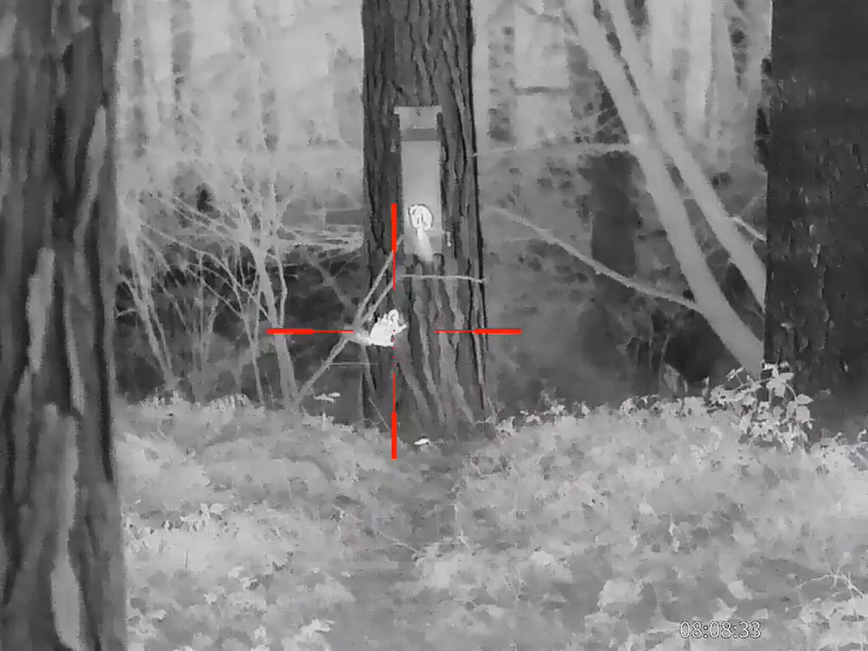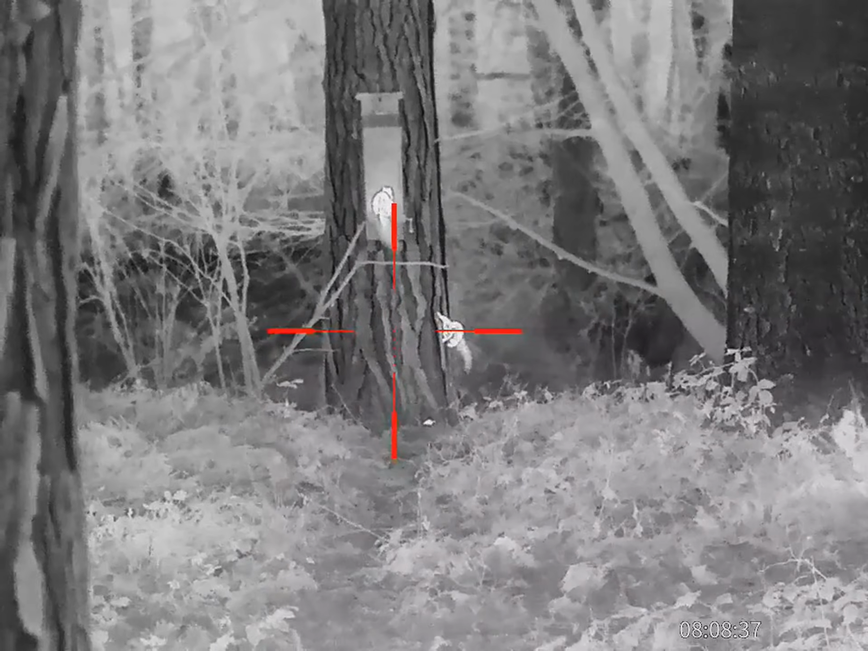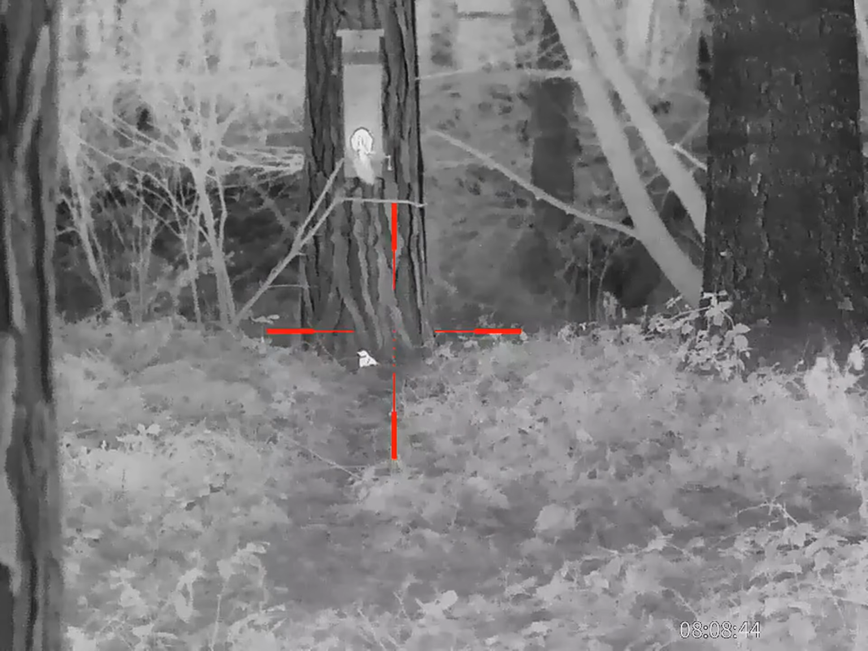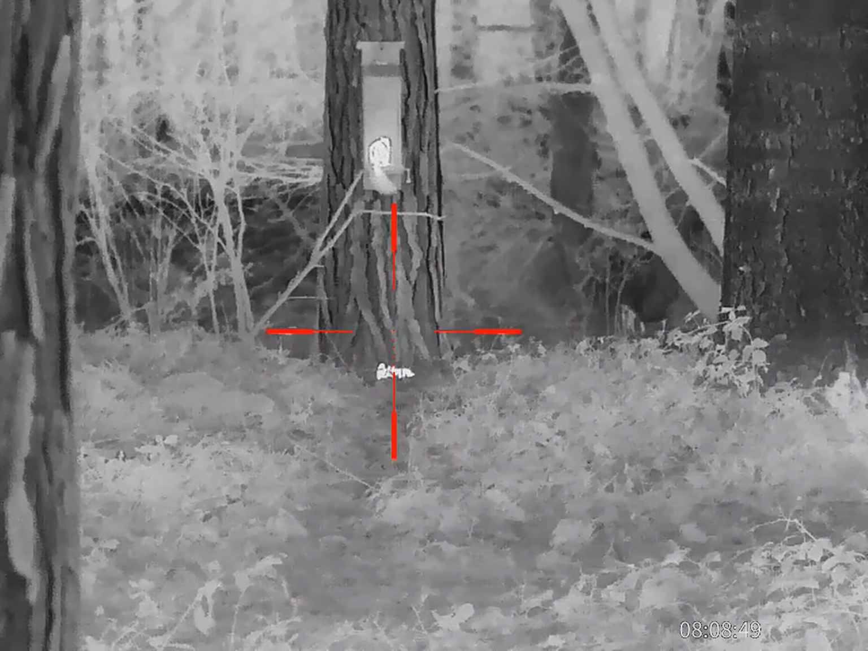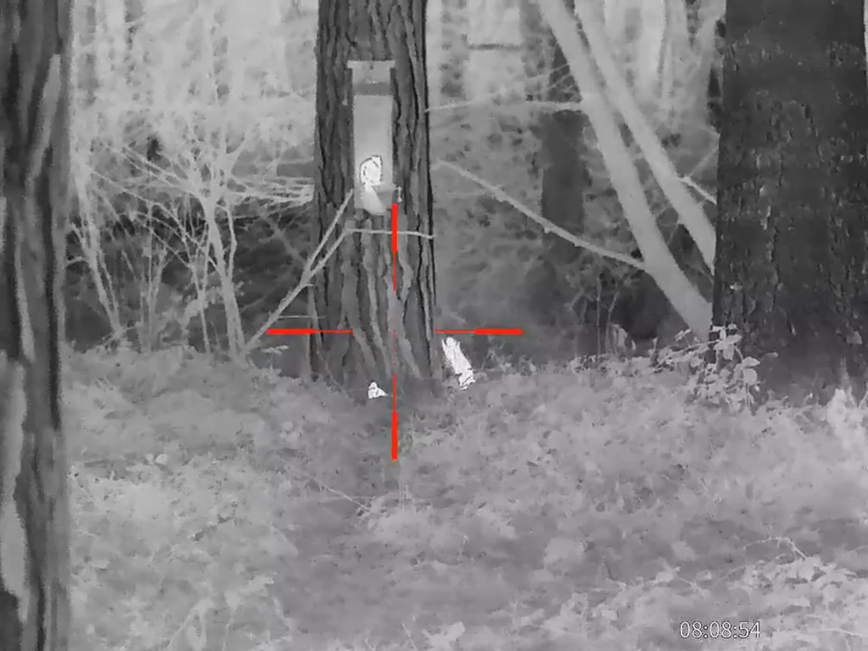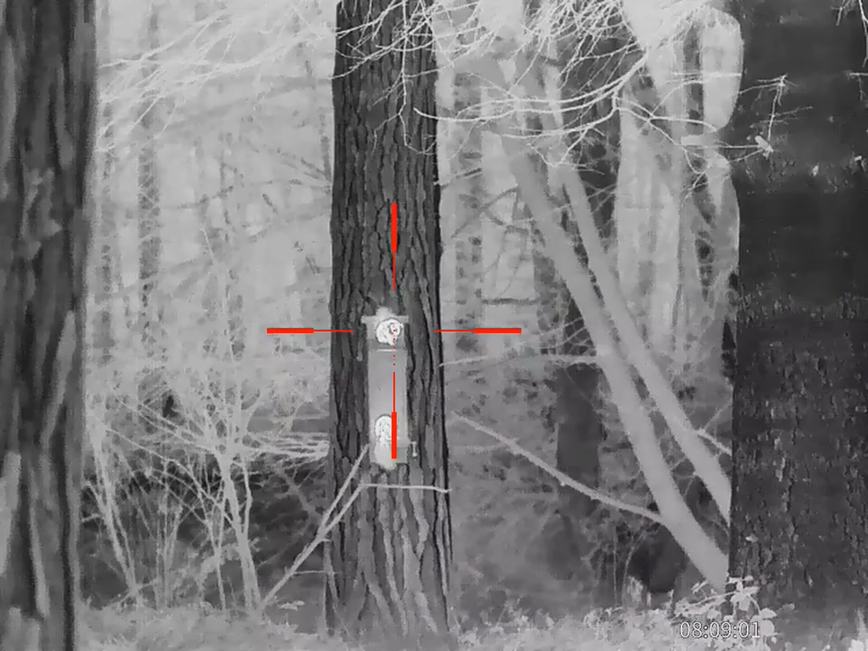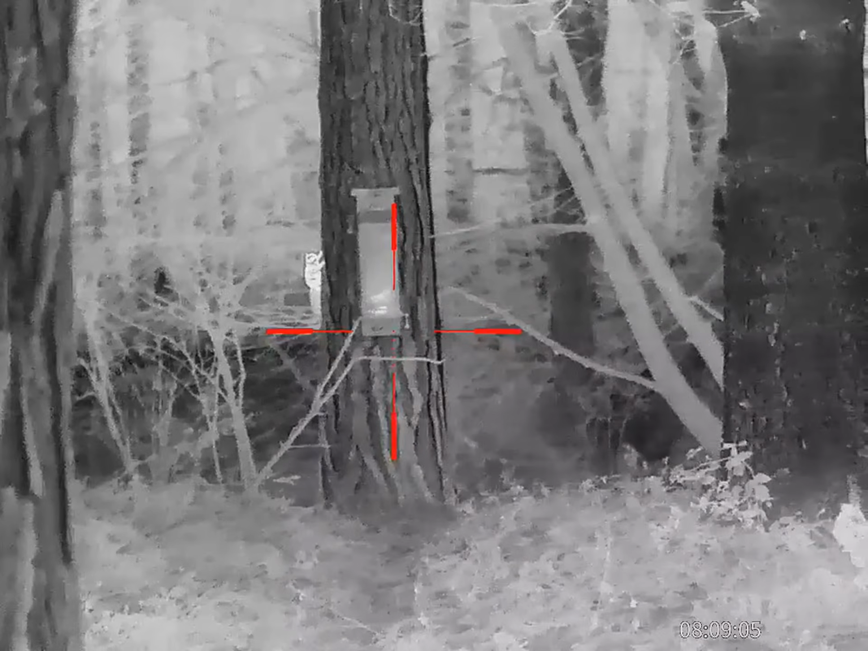And this one obliges, going pretty much straight up, and he'll go and sit on top of the feeder, having a bit of a scrap with a bird on the floor there for the bits that are falling off. He makes the mistake of sitting on top of the feeder, still for a second, bang, that's one down.